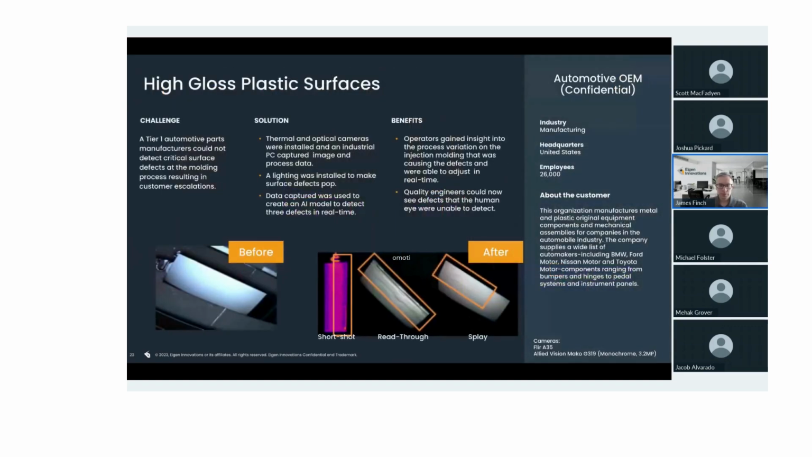This is actually probably a good one to go back to one of the questions from earlier about how to help mitigate false positives or false negatives. So in this solution, what you're looking at, it's an automotive B pillar. It's a plastic injection molded part with a high appearance requirement as a visible part on the exterior of the vehicle.